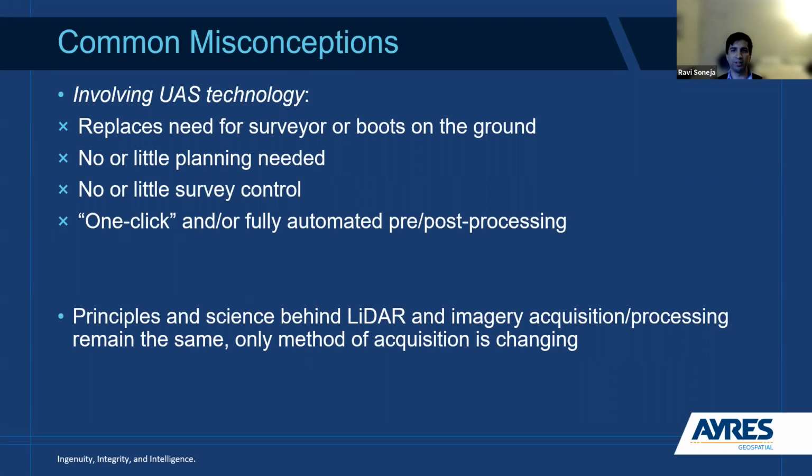The other one that is floating around out there is that no or little planning is needed. Again, it depends on what you're trying to do. If you're looking at, I'll use transmission and distribution as the example here, we really do have to be very careful about how we plan flight lines, not only from the perspective of not having the drone run into the lines or run into a tower, but your offset from that center line is critical to the quality of the data that you're going to collect. So there is a fair amount of planning that does go into these projects.